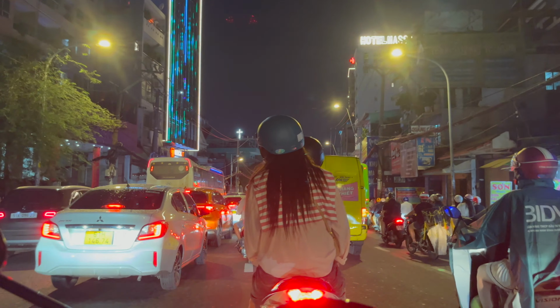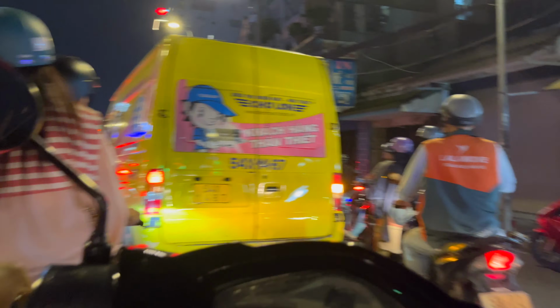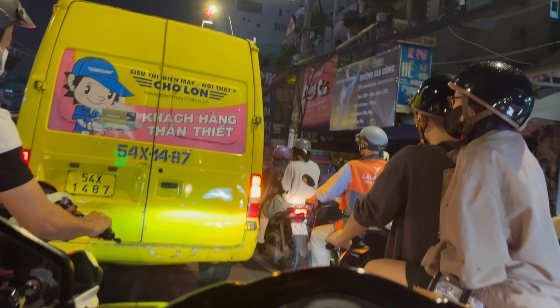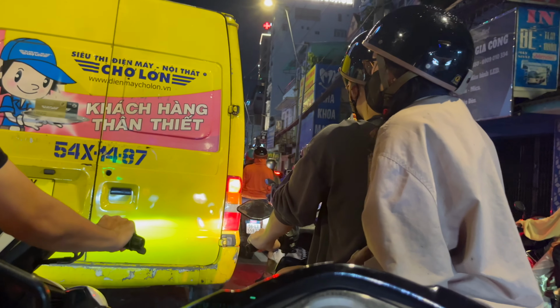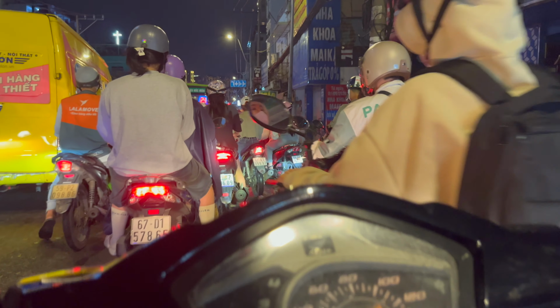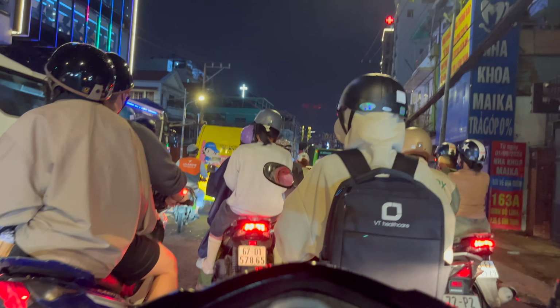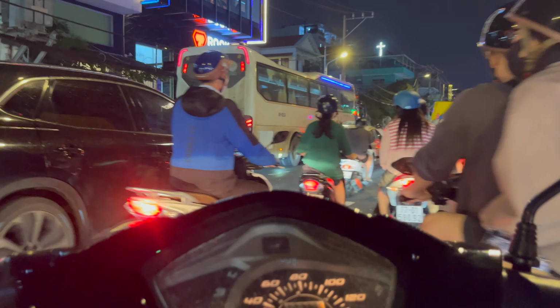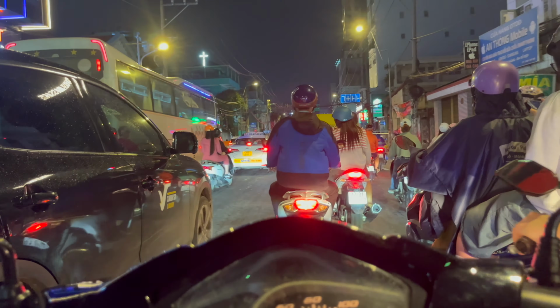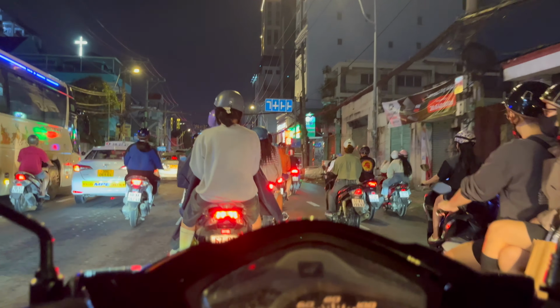Some technological advancements I've noticed in Vietnam have been the money system. When I first got here, everybody seemed to use cash. And now, in recent years, there's been a major transition over to cashless payments, such as using Momo or using your bank on your phone, and other wireless transaction methods have become increasingly popular.